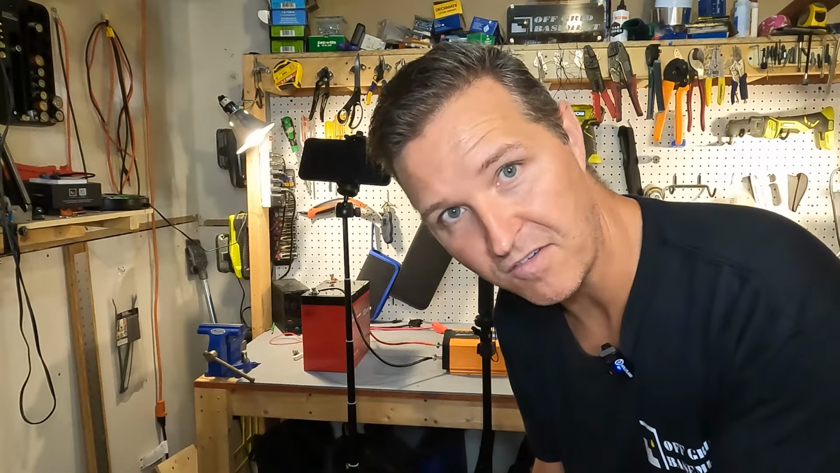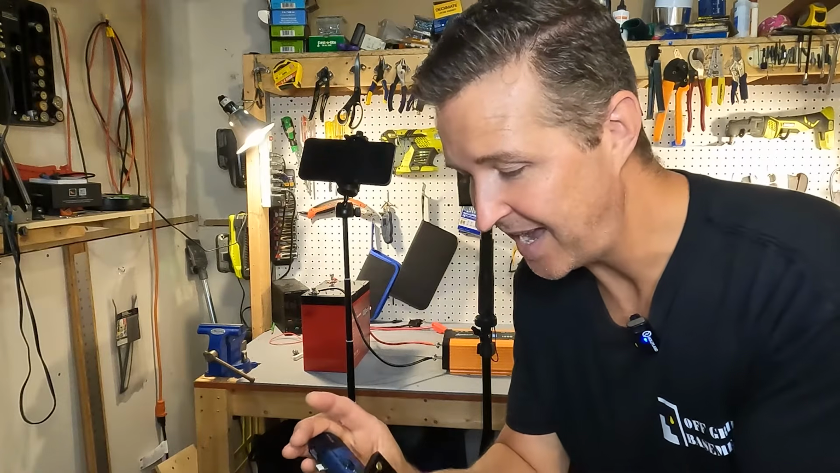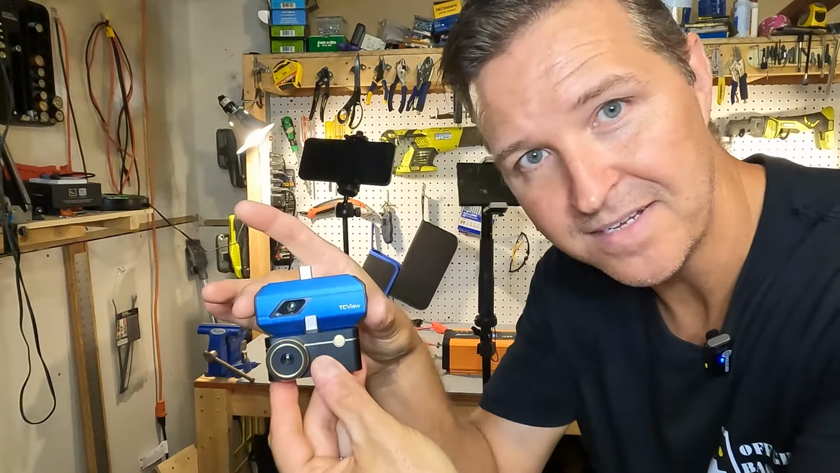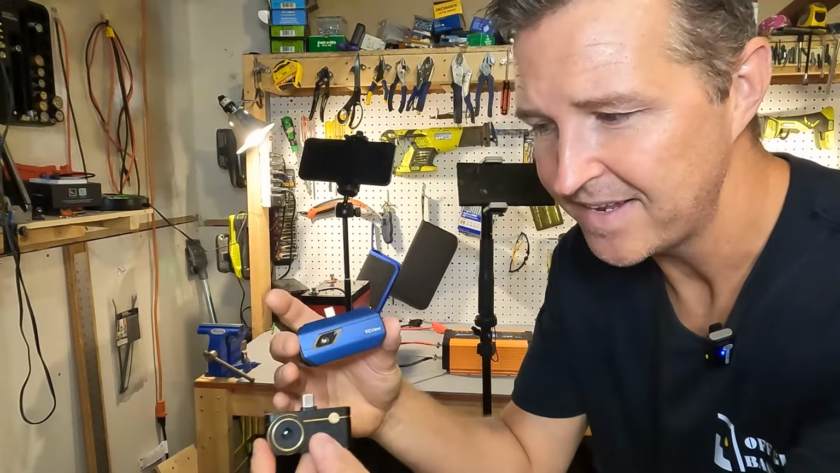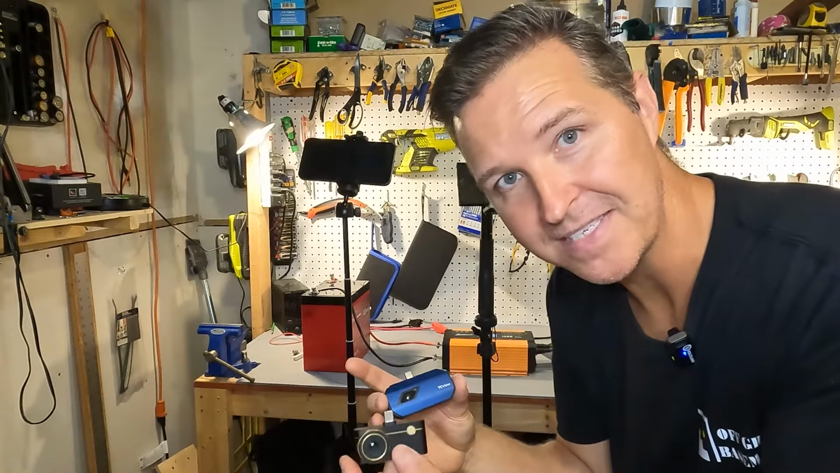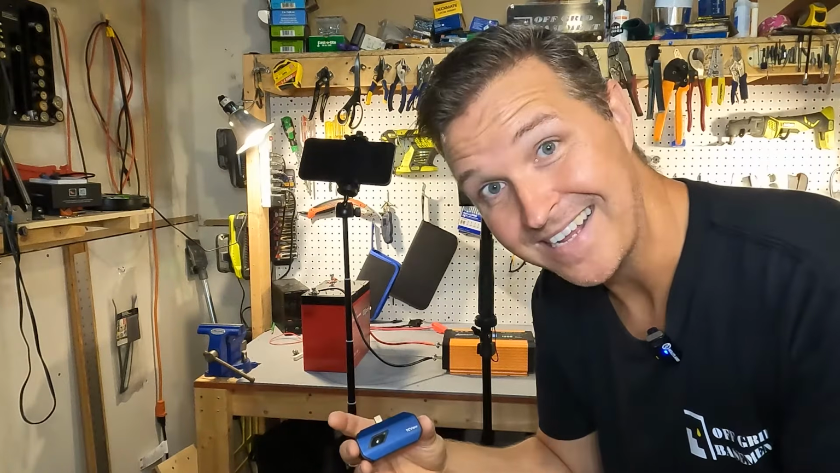I haven't even used it yet. All I've done is download the software. But I can see right off the bat that you can see by the size that the TopDon is actually a little bit bigger. And this one actually has a focusing ring on the front, so you can actually focus in, which is pretty nice.